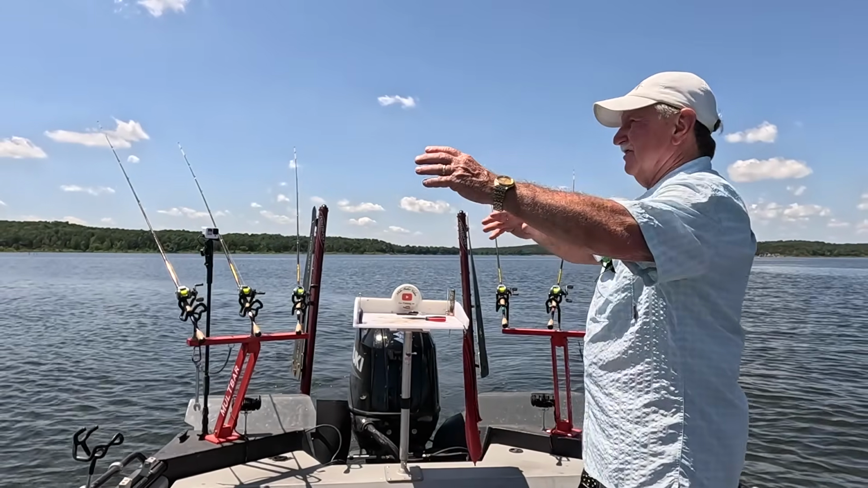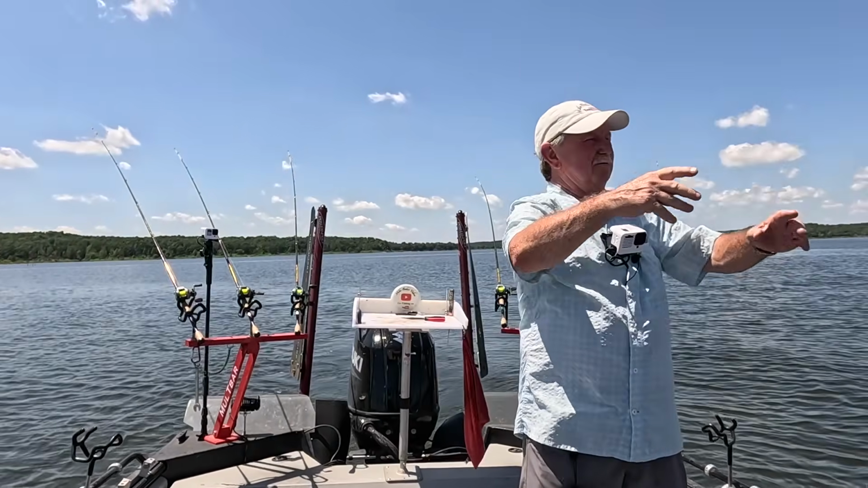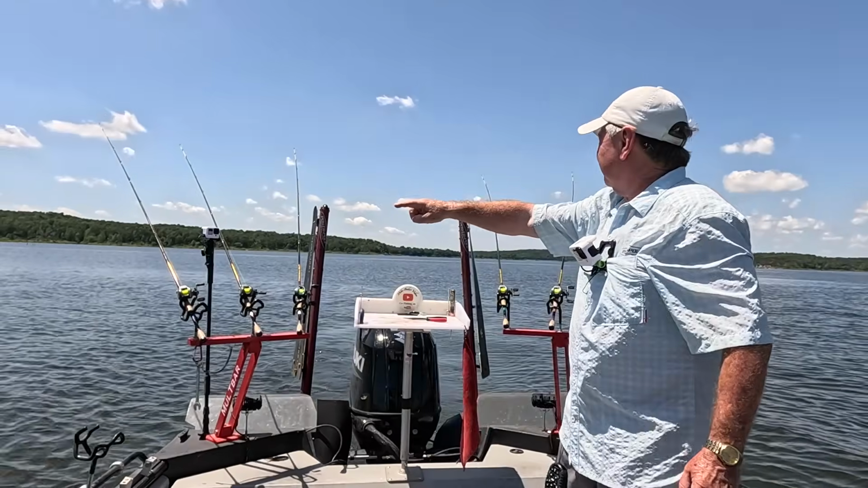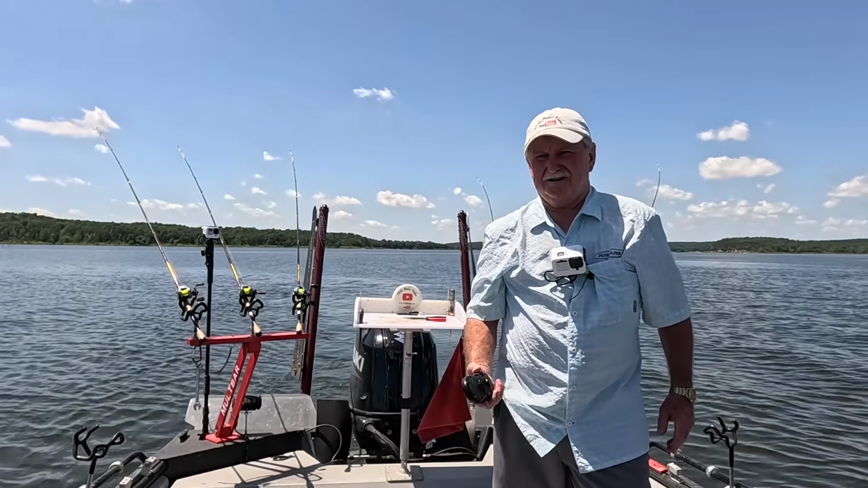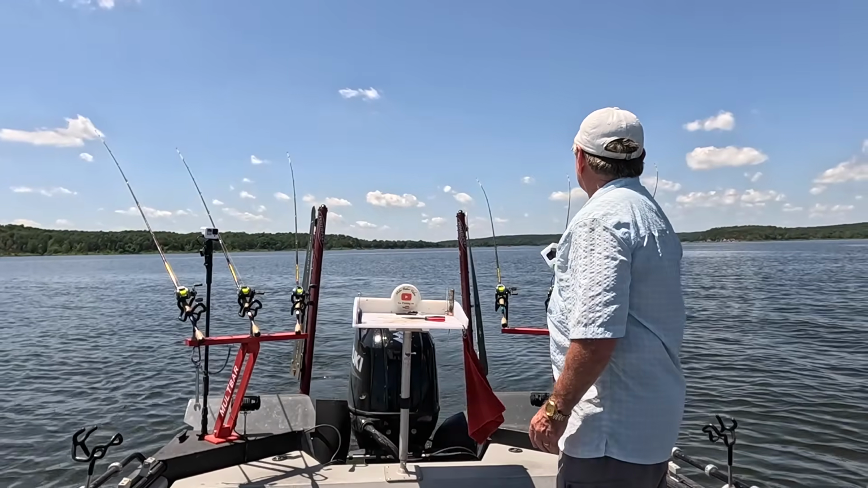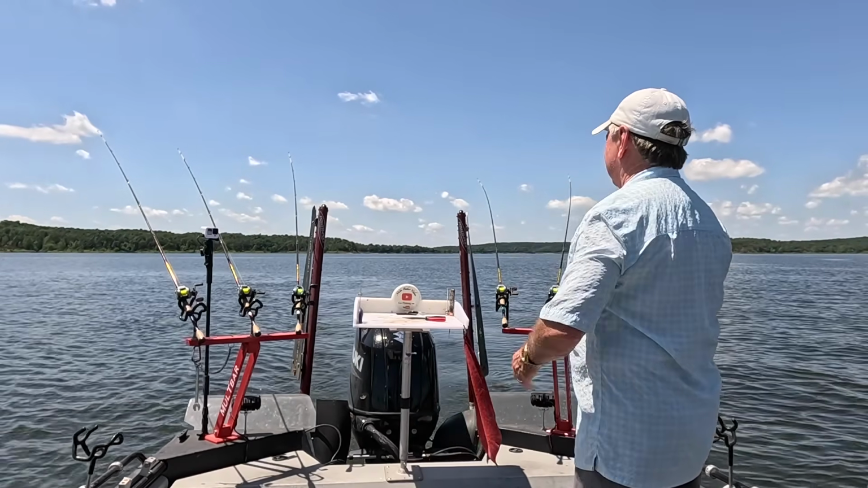Big long cove comes down this way. The main channel goes that way, and so that channel came down in here and then it cut back. We're gonna go get back on it.